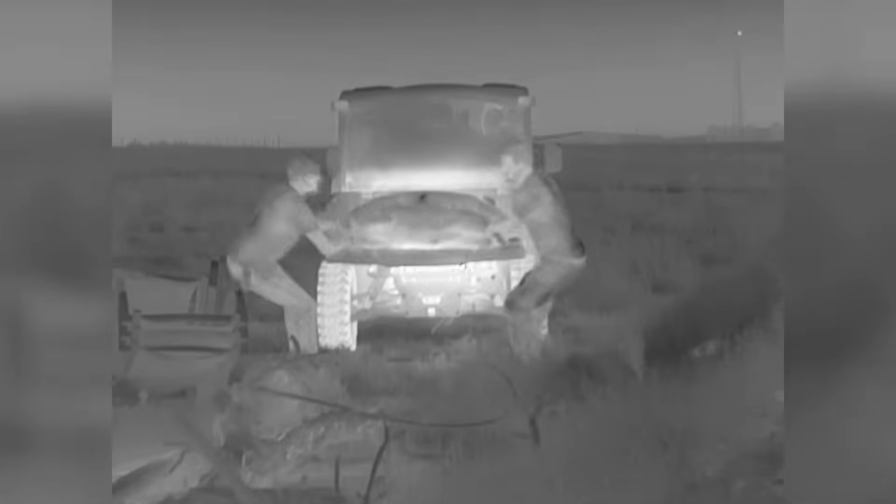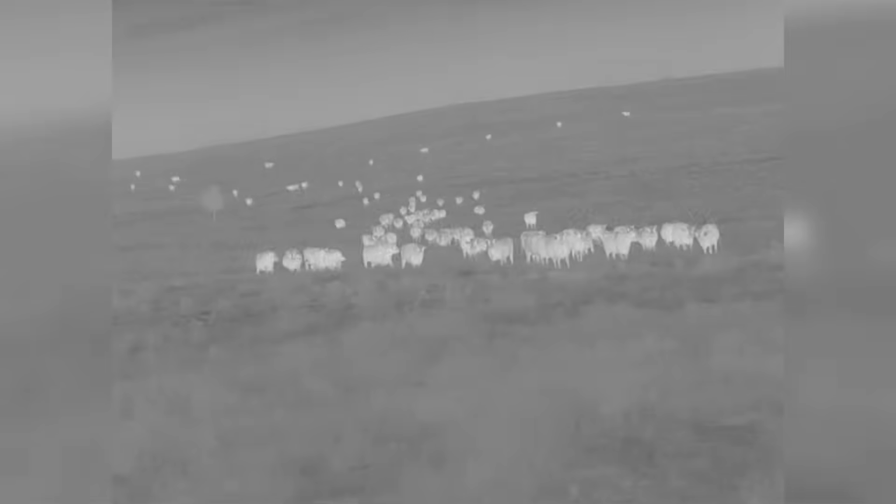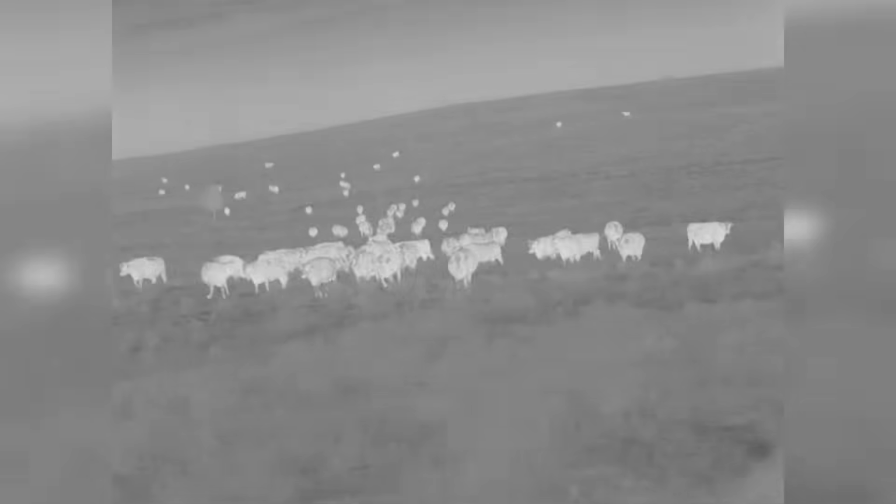The Dark 30 Defiance PTZ, or pan tilt zoom, is a purpose-built thermal. It's built around a 640 by 480 thermal sensor with a 60 Hz refresh rate and a 30mm germanium lens, giving you a clear 20-degree field of view and a digital zoom from 1 to 8 power. This thermal allows everyone in the vehicle to see the same thing at the same time instead of needing to pass around a scanner. For me, this has been handy not only in hunting hogs and coyotes, but also in everyday use as a farmer.